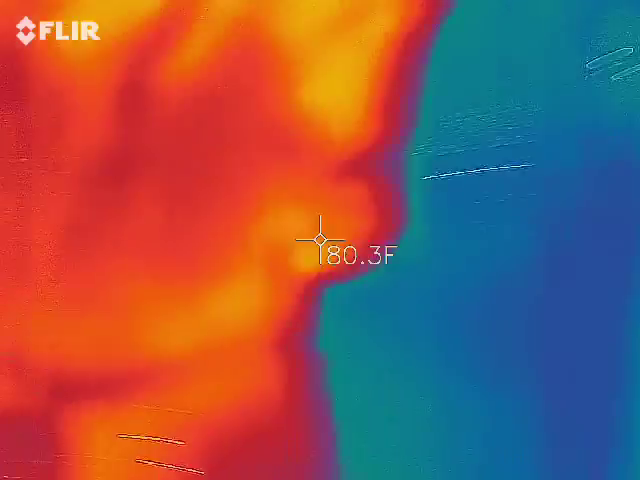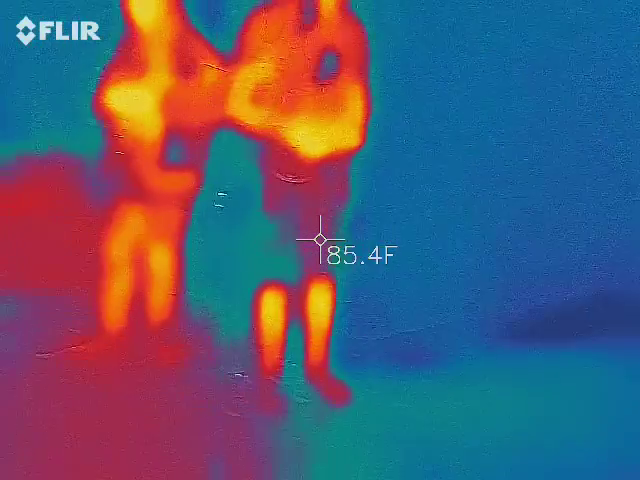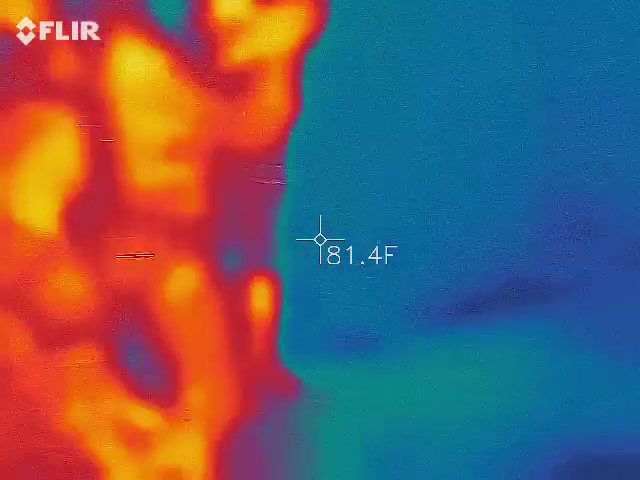Alright, so let's get a couple of pictures going this way. Let's see if we can actually capture something by morning. Doesn't matter if there's light or not.